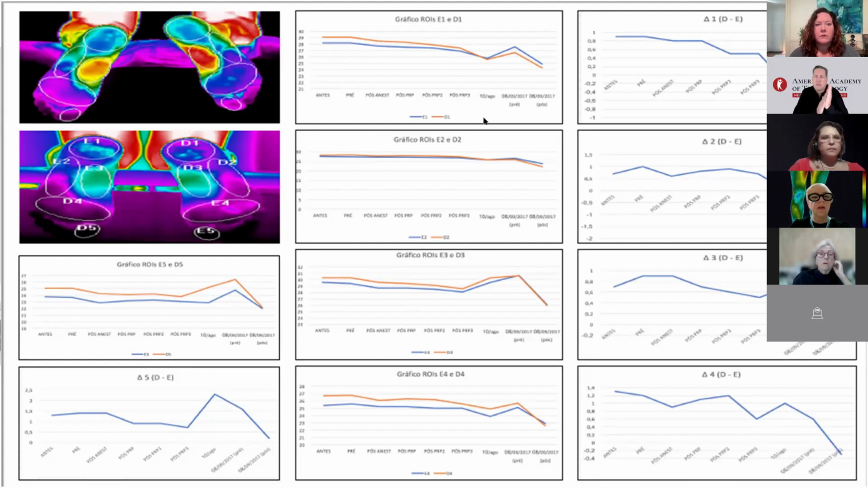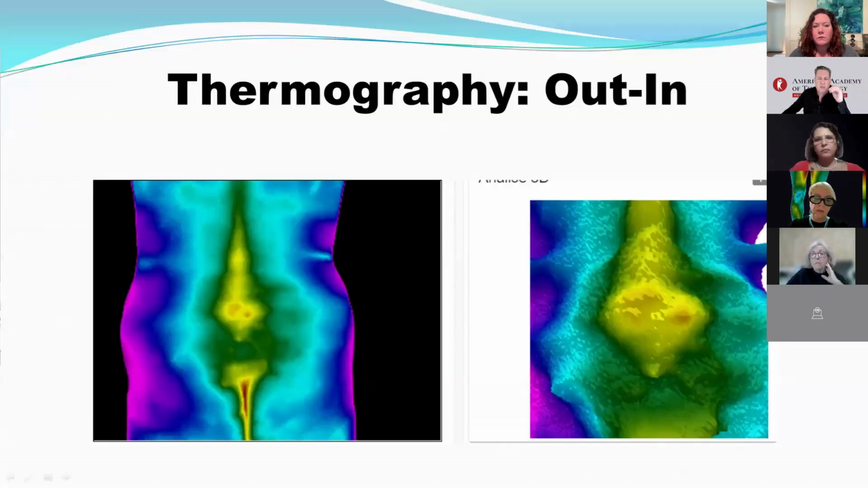This makes the method more precise and scientific, helping doctors make informed decisions, such as when to start antibiotics, recommend surgery, or change therapeutic approaches with the support of infrared images. Not only based on this, but it can make us think about the better approach.